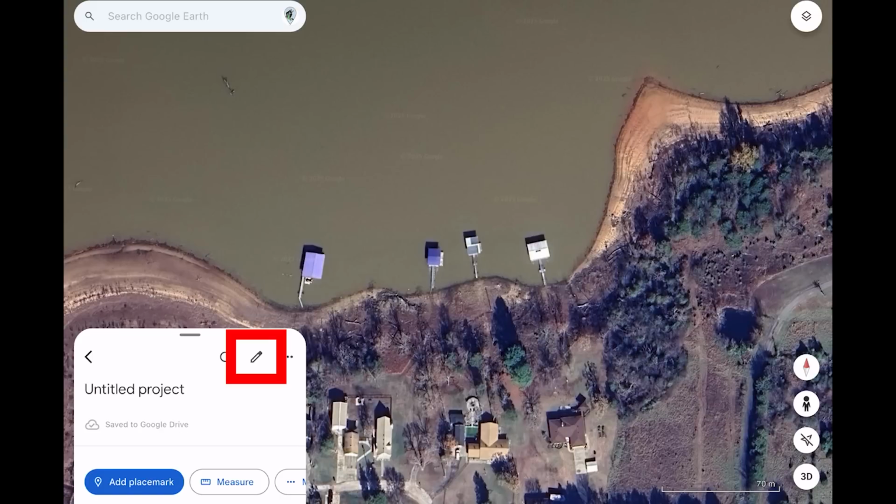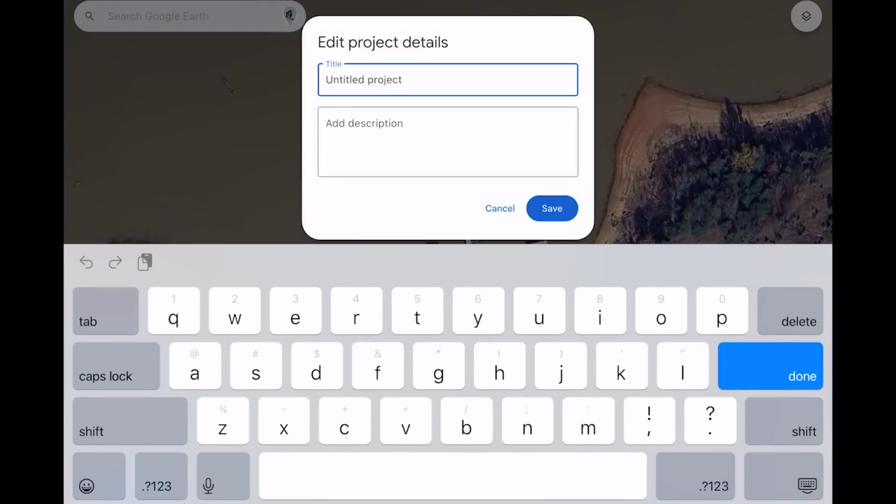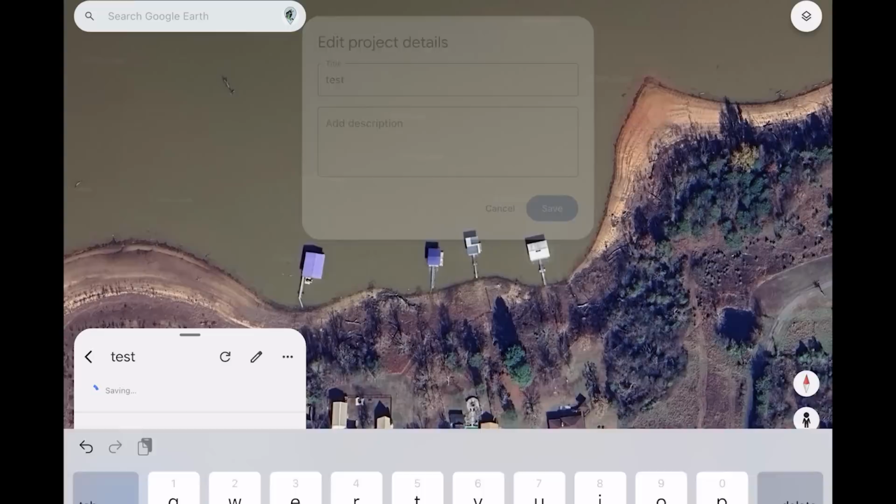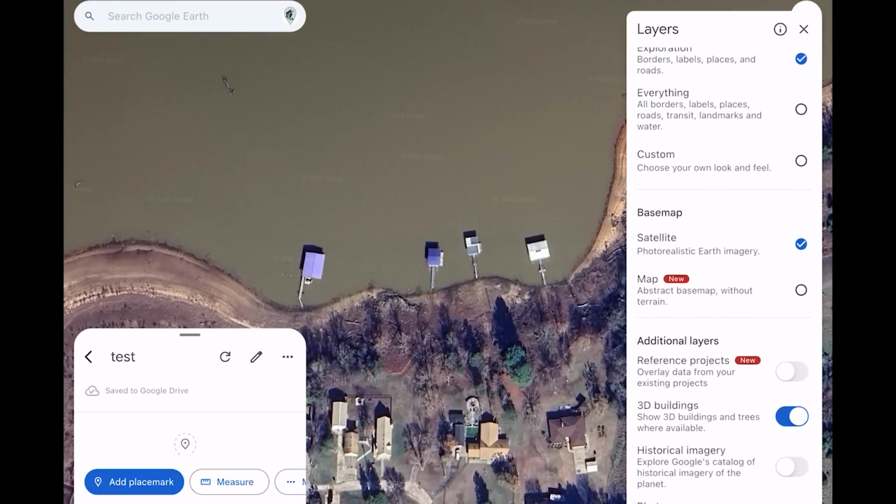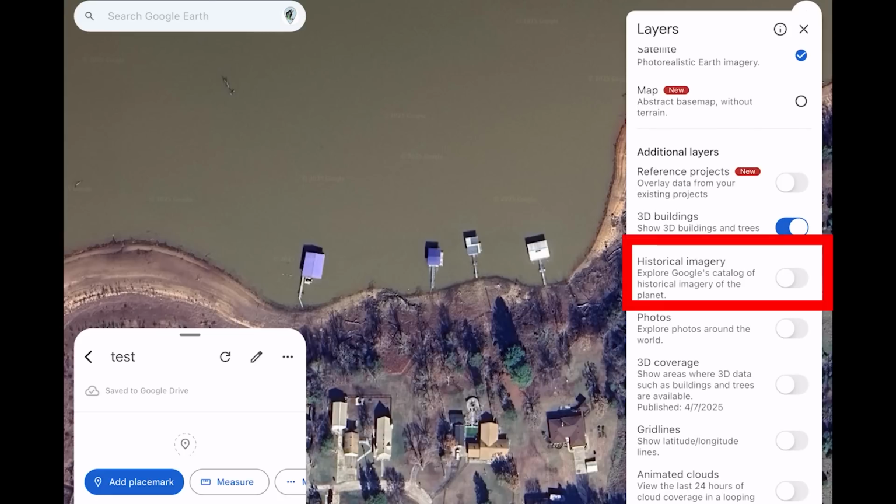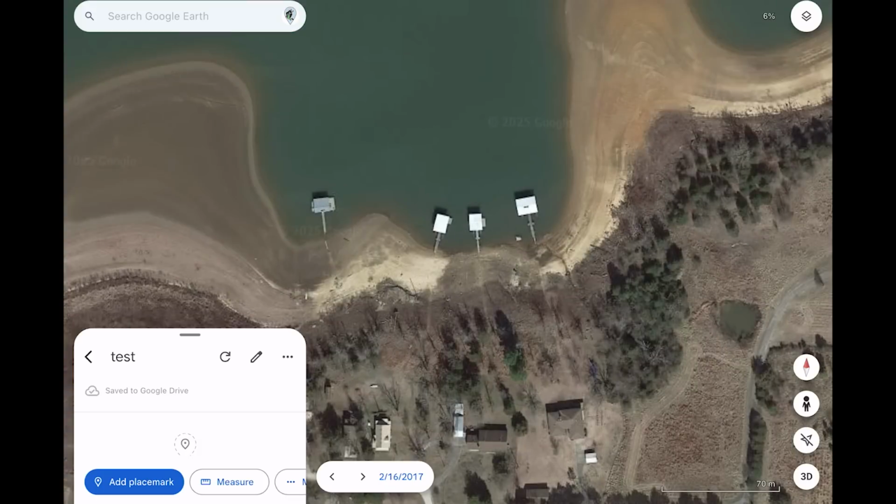Next, you want to name your project. You can hit the little pen icon and you can just name it whatever you want. I'm just going to call it test for now, but you can name this by specific lakes or seasons or tournaments or whatever you want. Next, we have to find the drawn down historical imagery. The way you do this is by clicking on the circle in the top right corner of the screen. You can then scroll down through the list and find the historical imagery option. Check that checkbox, and now you're going to have access to historical imagery.